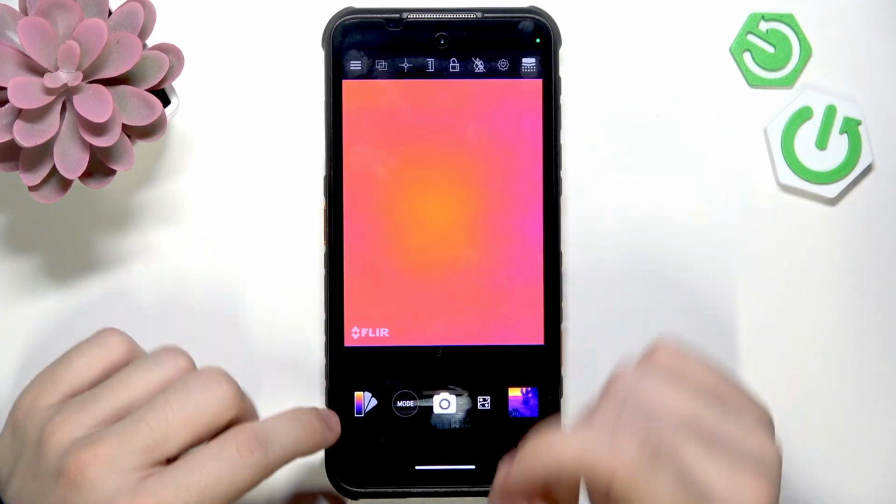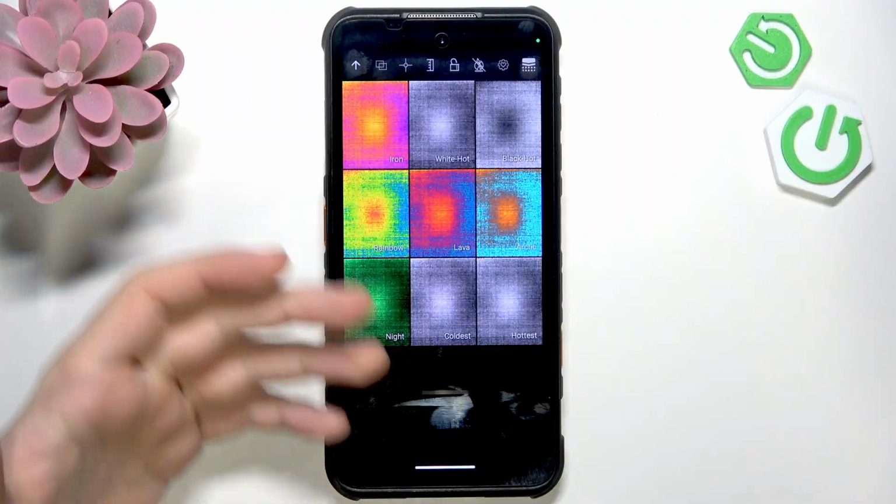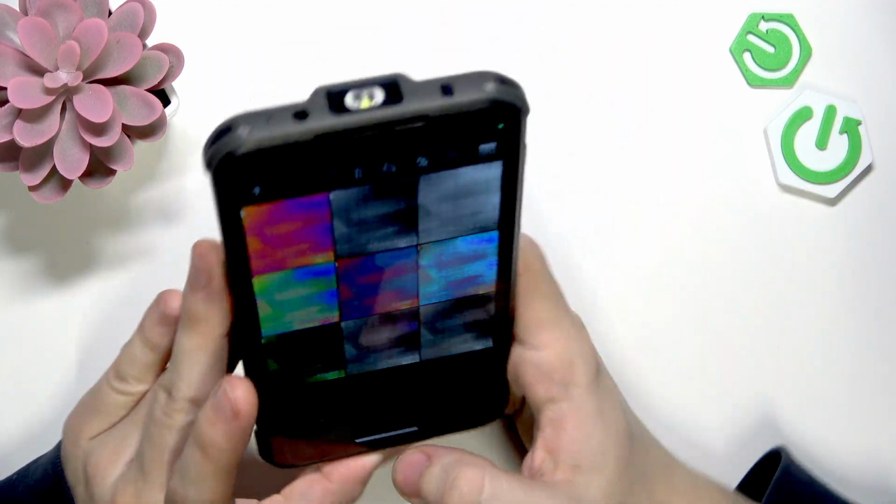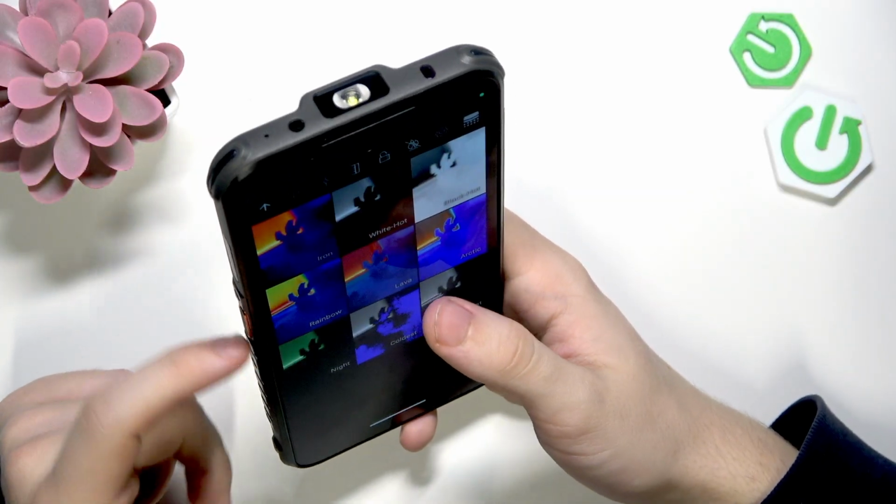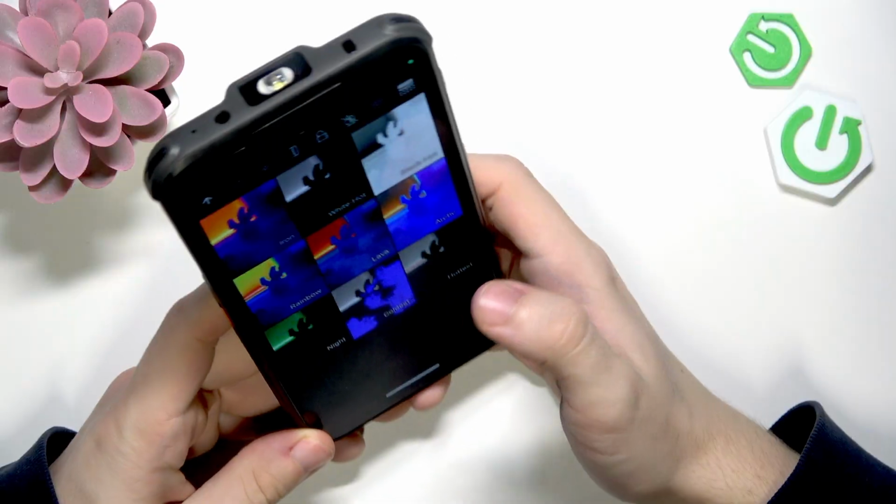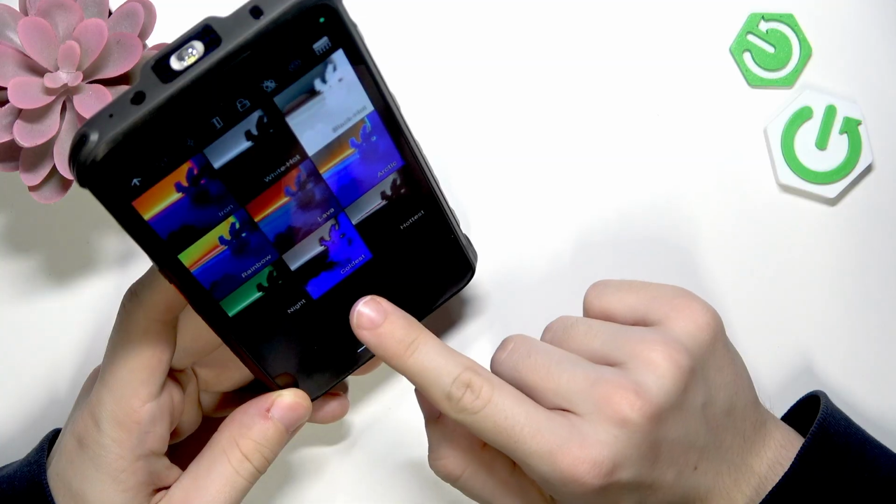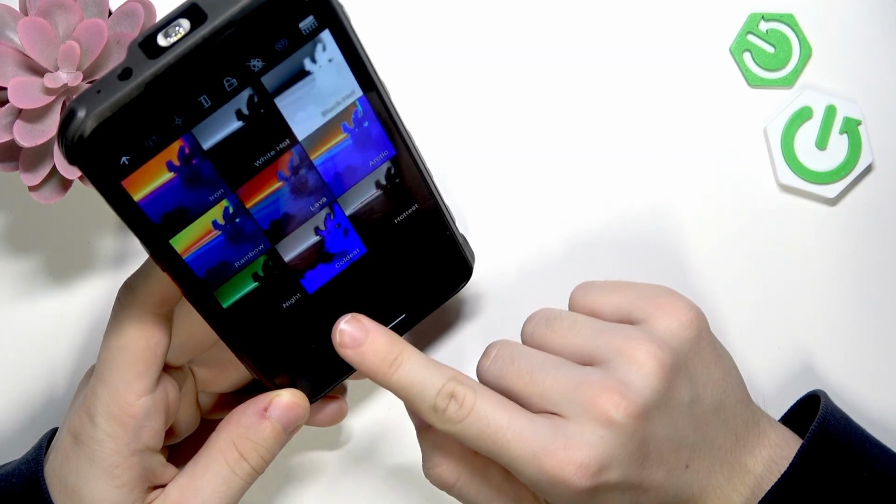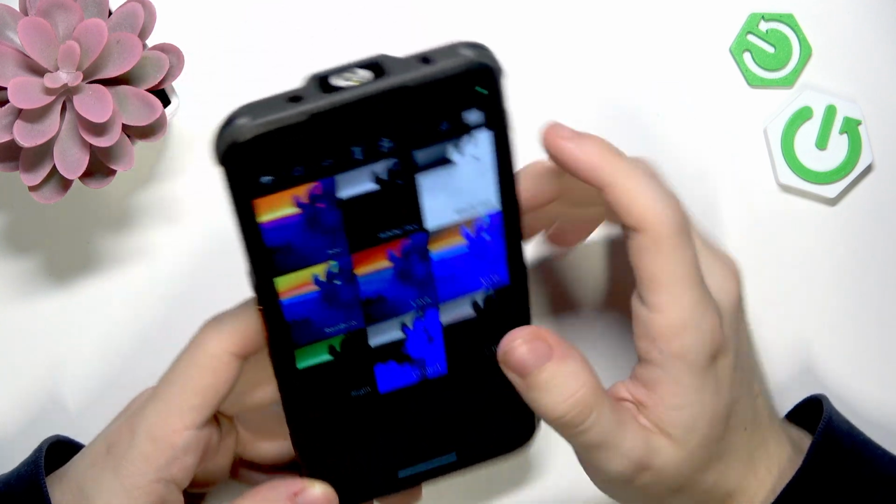Then the last thing is that you can change the color, for example. So instead of iron, which is like the most basic, I think, you can set it to lava, arctic, or whatever. And basically you can set it to whatever you need here, and that's it.